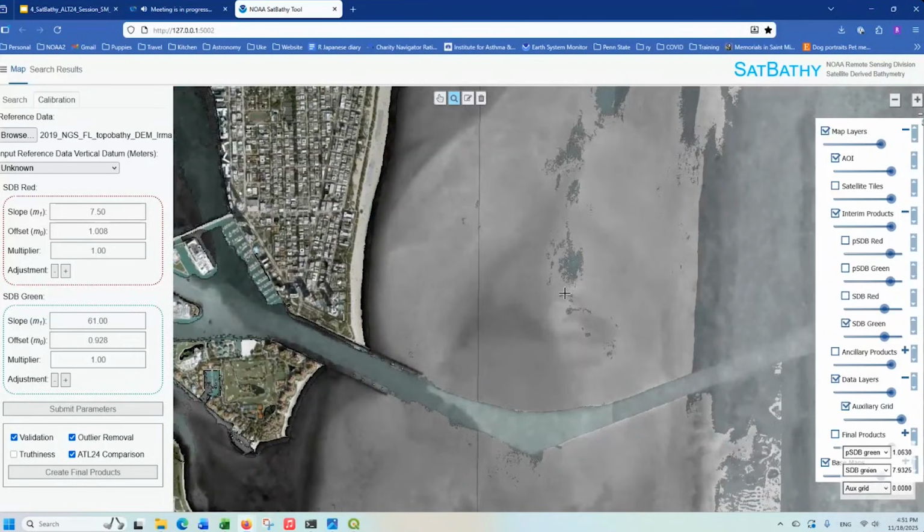Again, we're going to go a little farther out for the green, sometime after 5 meters. We're just doing a cursory glance here. All right, so those values look generally okay. You can always come back and adjust it again, but we're going to go ahead and submit those parameters.